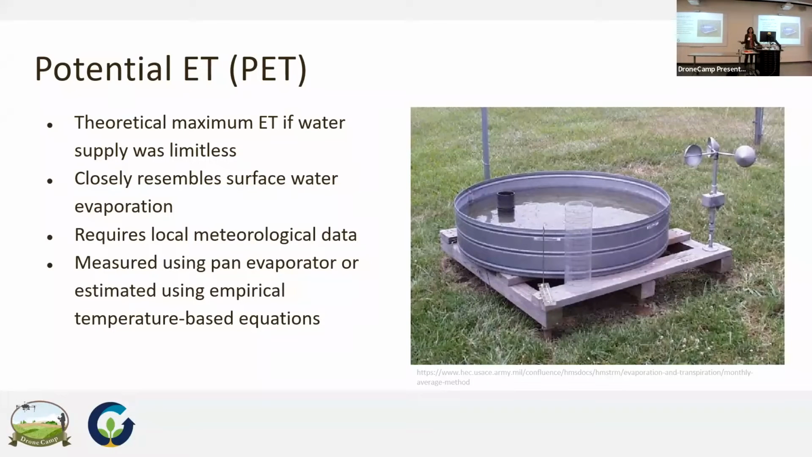And there's lots of different flavors of ET. I just want to bring that up because it can come up when you start trying to map this stuff. If you're doing a lot of self-driven research and looking things up, you want to know what you're looking up and what algorithm you're going to maybe try with your imagery. So potential ET is this theoretical maximum. So what is the evaporative demand of the environment? They use pan evaporation methods to try to get at it, and there are also a lot of empirical equations used to understand potential ET.